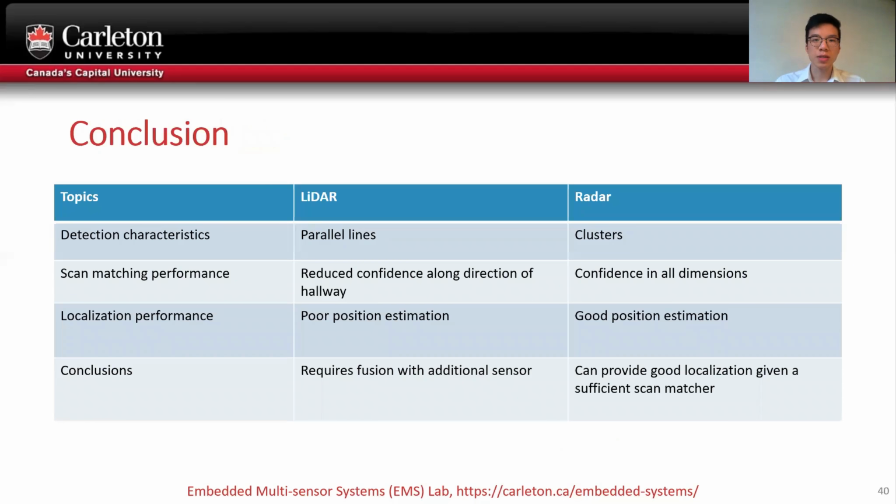So throughout this experiment, the following observations and conclusions were made. In long corridors, LiDAR scans are arranged in parallel lines, whereas radar scans are in clusters. This results in the scan matching performance of these sensors being poor in one direction for the LiDAR, but confident in all dimensions for radar. A localization scheme based on scan matching would perform poorly with the LiDAR scans, but would be much better using radar scans in this environment. From these observations, we can see that a LiDAR system would heavily depend on another system to localize accurately, while a radar scan can be depended on for most of the trajectory in long corridors.